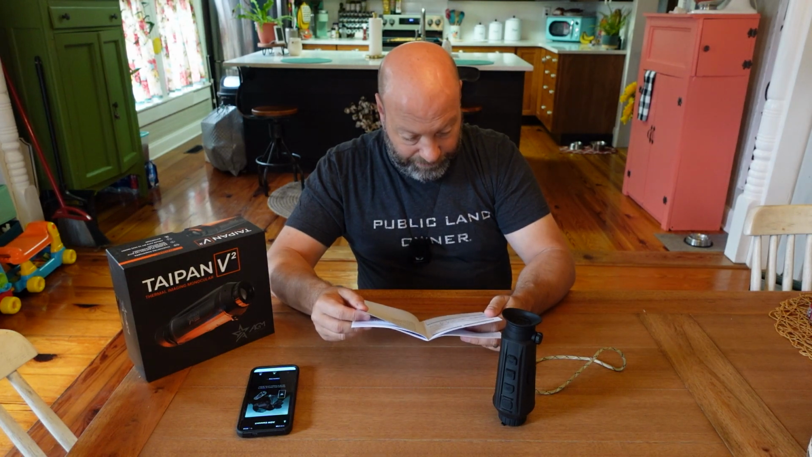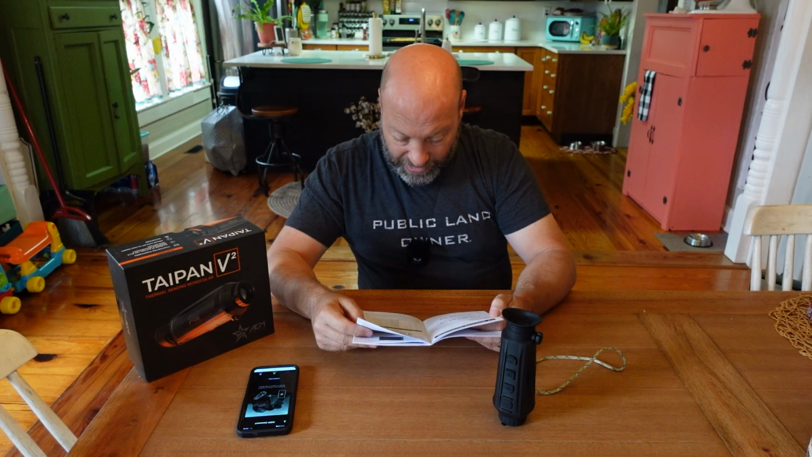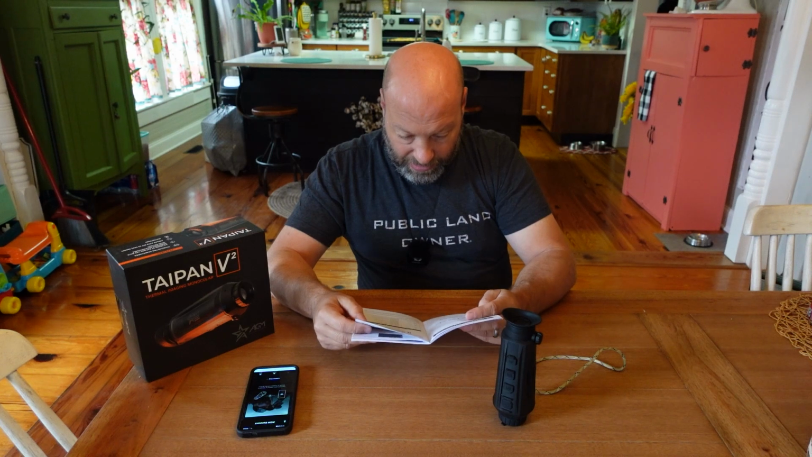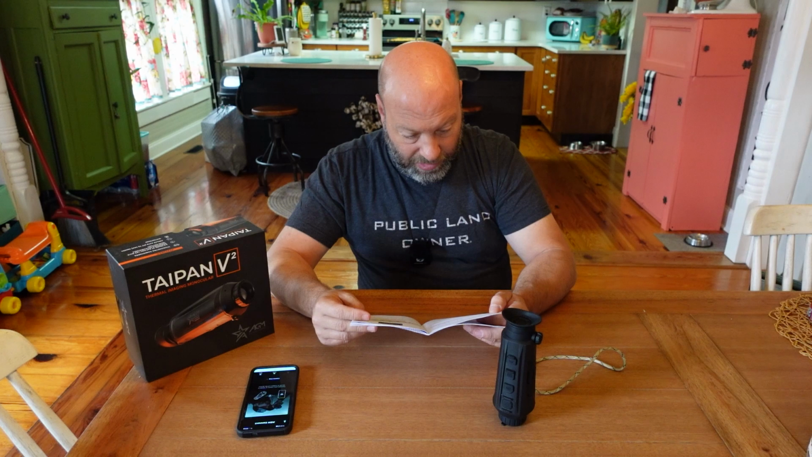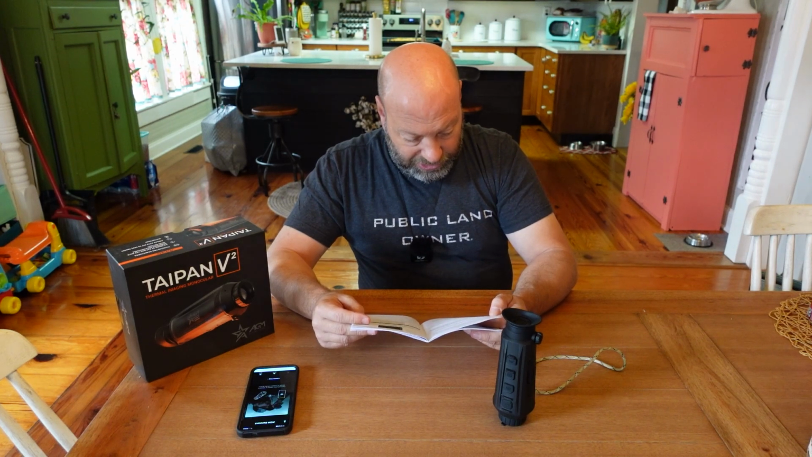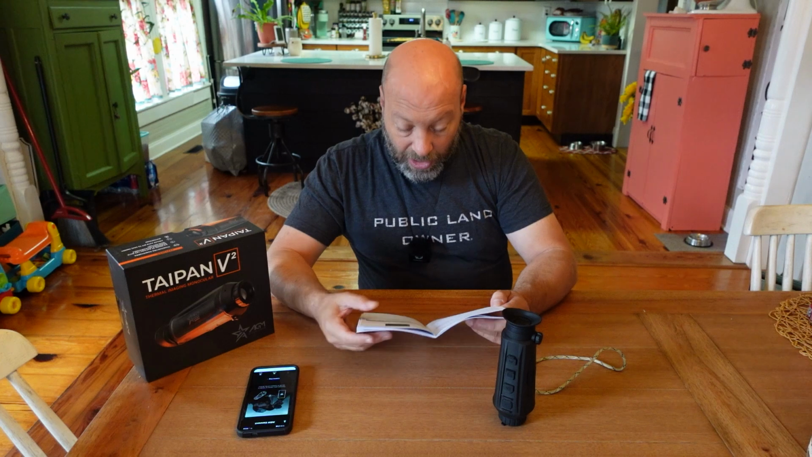Sorry, I'm trying. I'll just cut this part out of the video. Where is our modes? Power on, power off, control. Screen thermal viewing. Color palette, here we go.